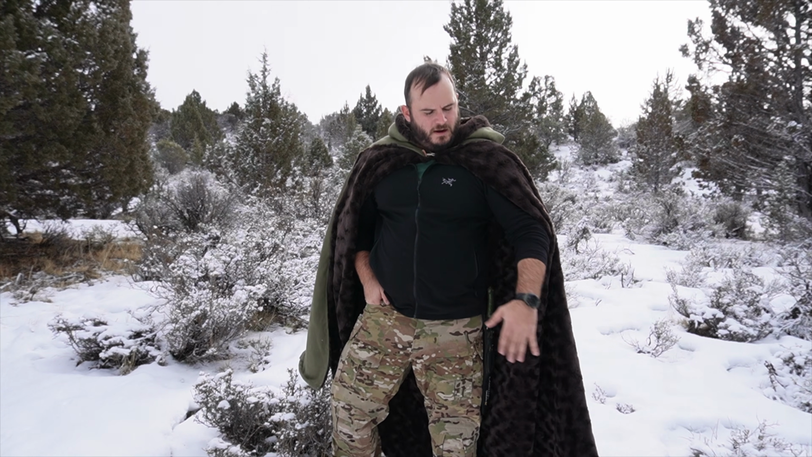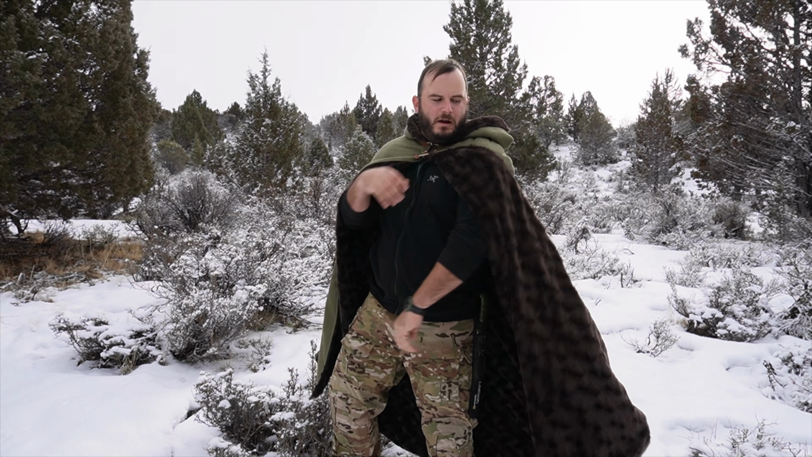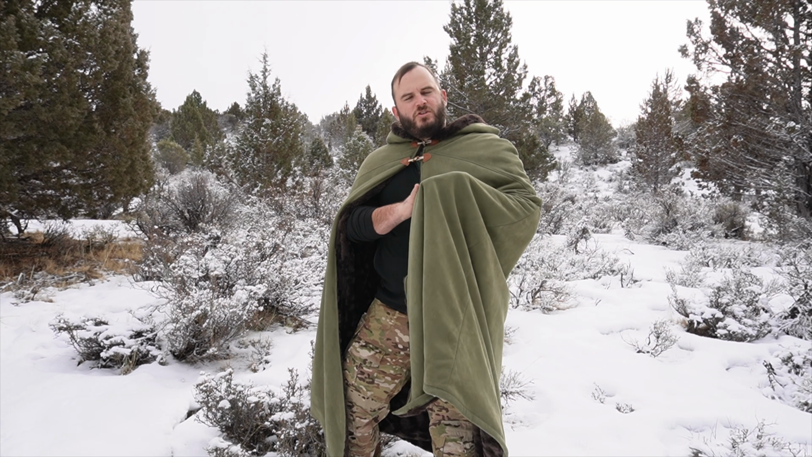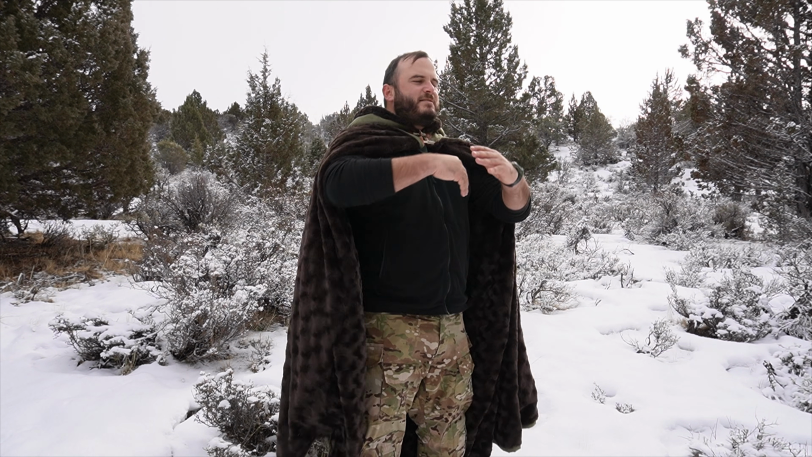Before we get to the drone tests, let's talk a little bit about the cloak itself and how it fits. It has this faux fur inside of it that provides a very soft and very warm insulative layer, and on the outside it has a nice thinnish sort of fabric layer. From everything I've read and everything they've advertised, this is not waterproof. It's not meant for a long journey to Gondor or Rohan or Hobbiton. It's meant mostly as a kind of fashion accessory and as a blanket of sorts.